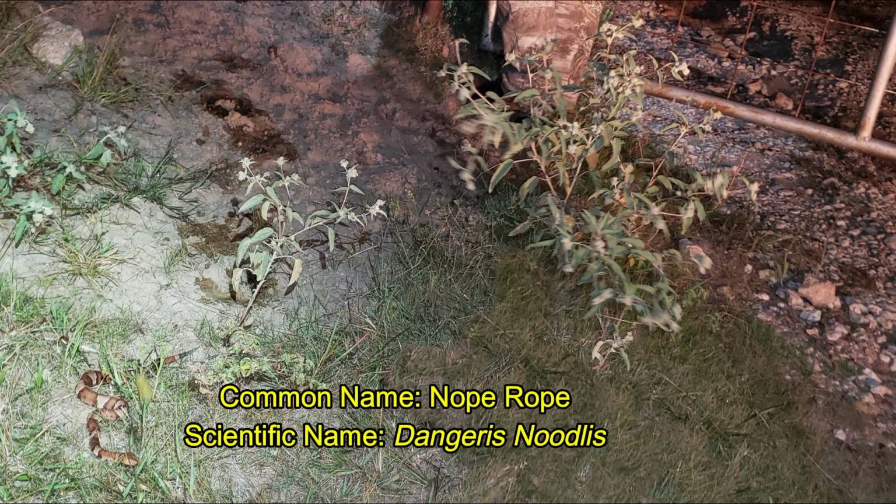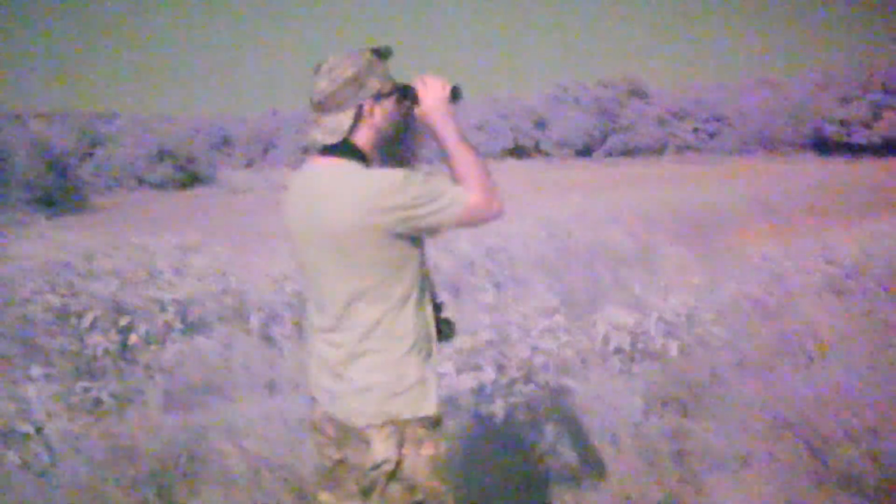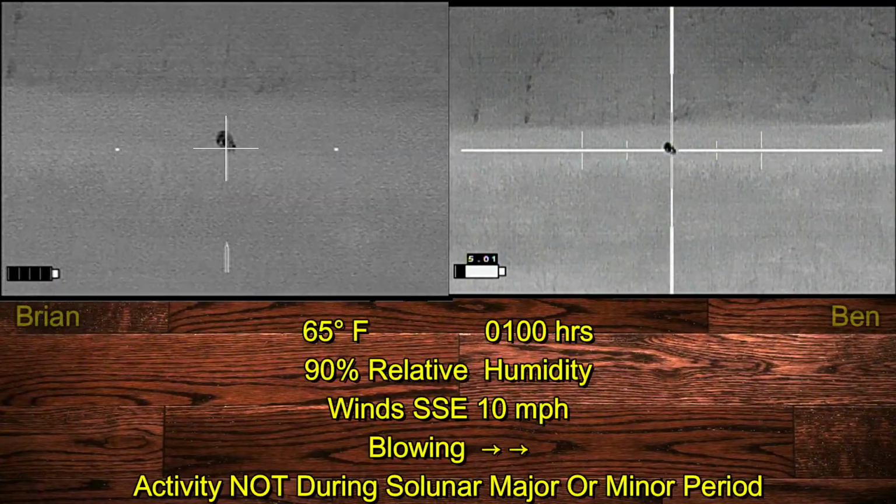And before leaving the property, Ben had to negotiate with this guard that had been stationed at the gate. Moving on to the next property, here I'm using the Psionics Aurora day-night camera to get some footage of Ben as he's using the Super Hogster to scan for hogs. Now if there were hogs behind him in that field, I would be able to see them with the Psionics Aurora, as it is quite bright out. So no hogs here, and we move on to collect the original hog that we'd shot on the first property.